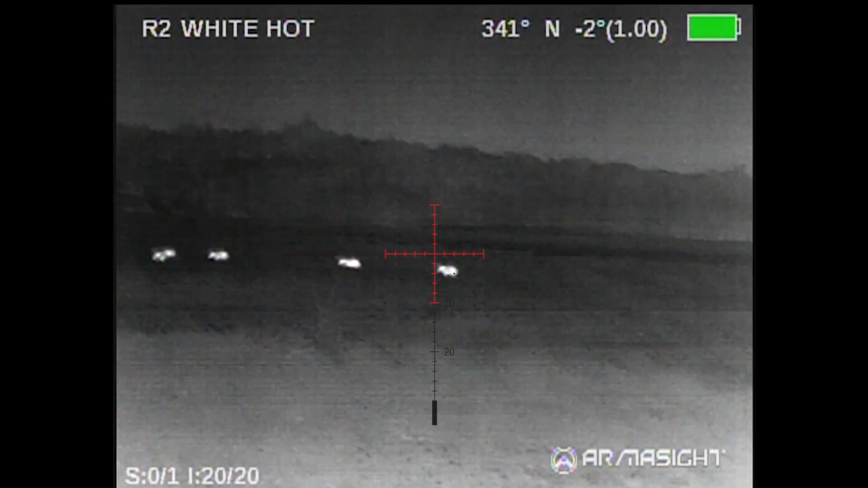What more could you ask for on a Georgia night? Tons of hogs and lots of brass in the air. Doesn't get any better than that. Now we cleared one field out of hogs, it's time to kind of ease around and maybe change up strategy a bit. So this time I'm leaving everybody behind, including my cameraman. I'm just going to walk up on some and get the job done.